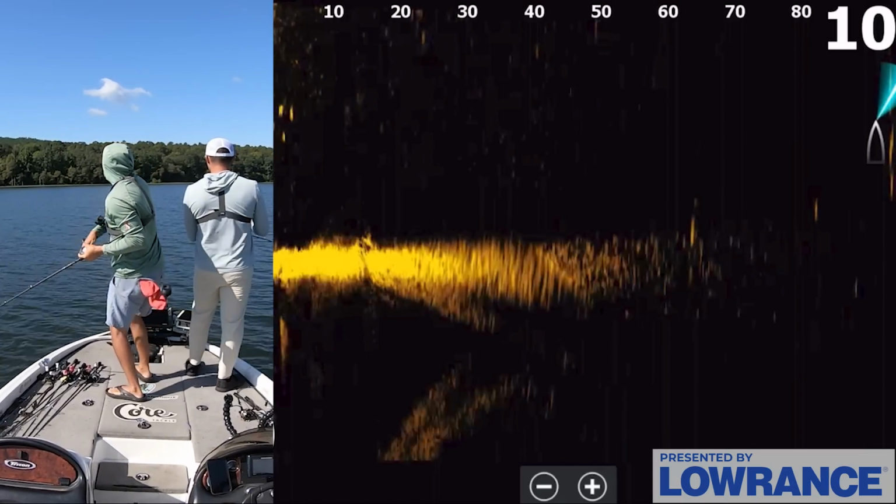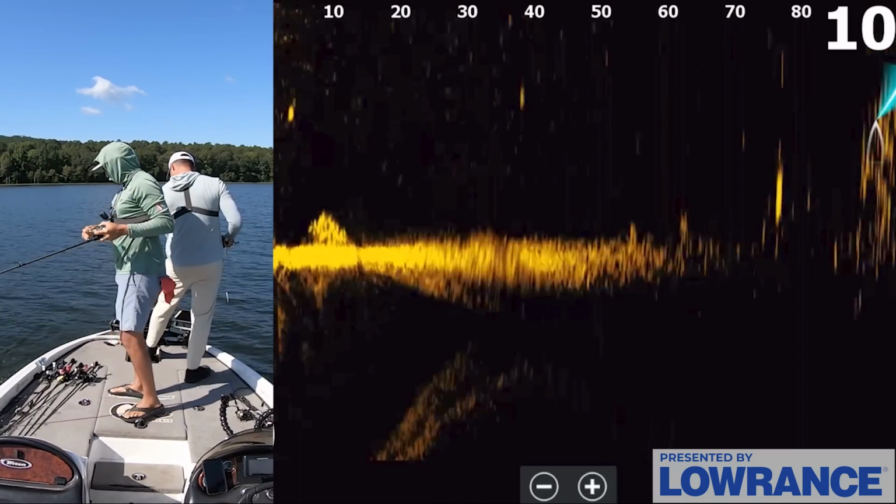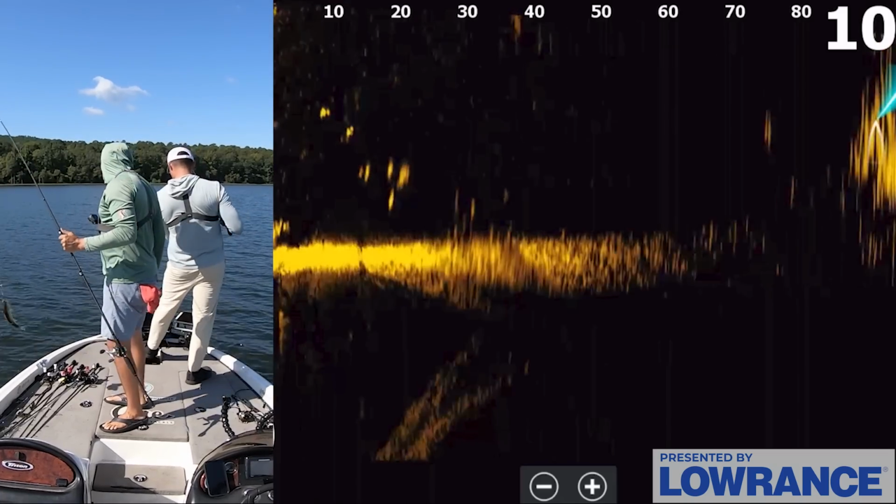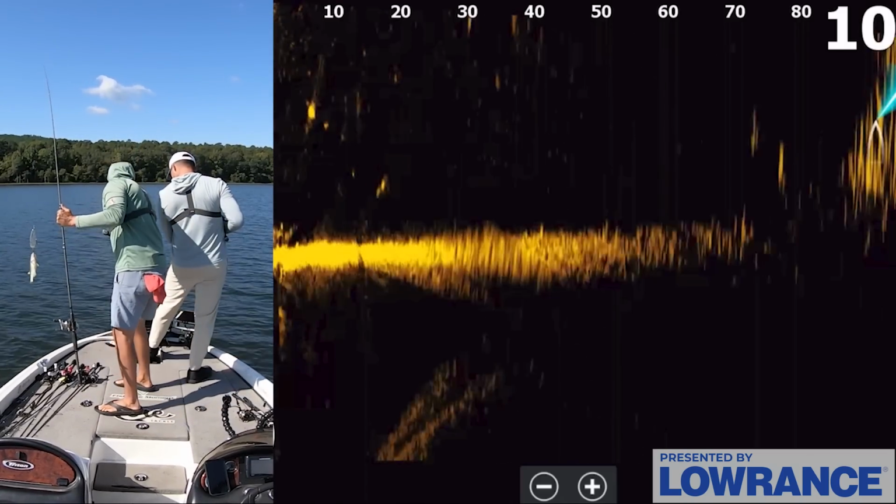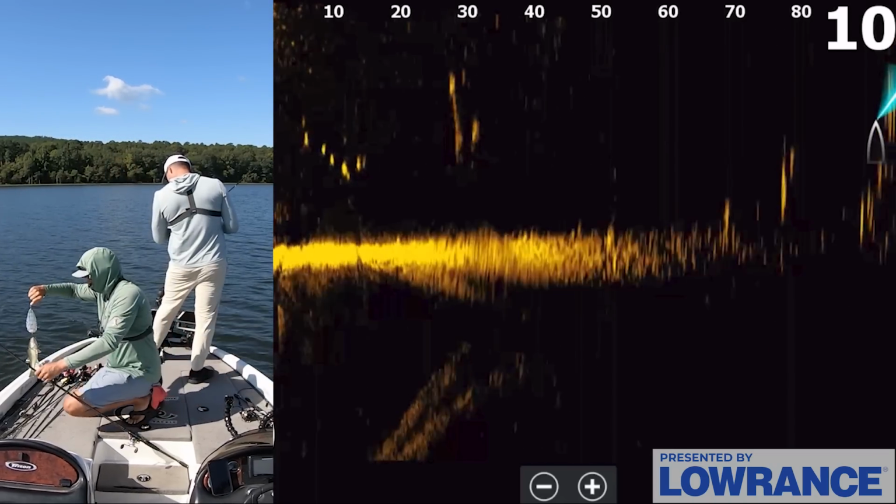Oh, there we go. Oh, it's the little guy. Dixie in the house. That fish is the size of Dixie. How about I got the small one in the group? I mean, look, you see the tail movement on some of those? Some of those are 5-pound fish. The little ones are just like, I'm gonna get there first.